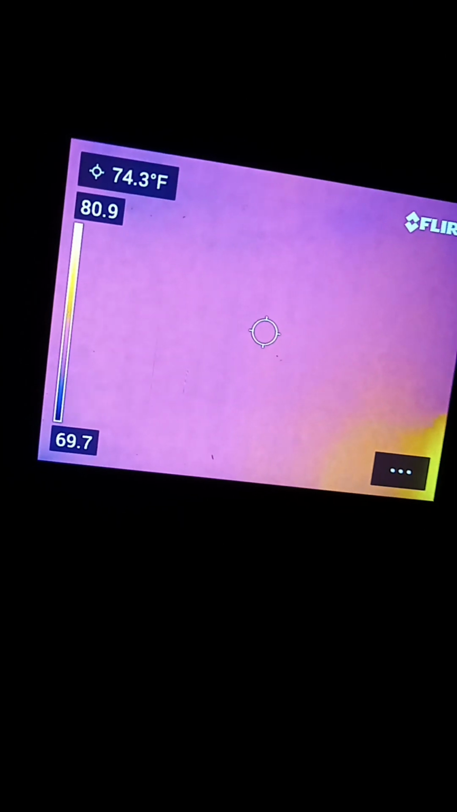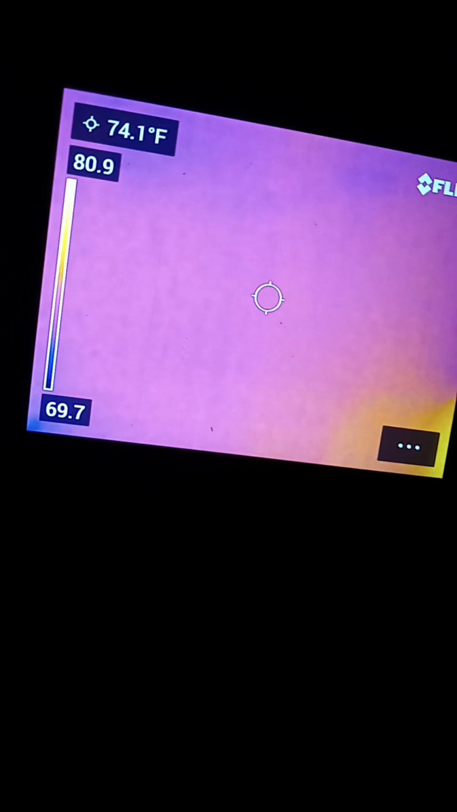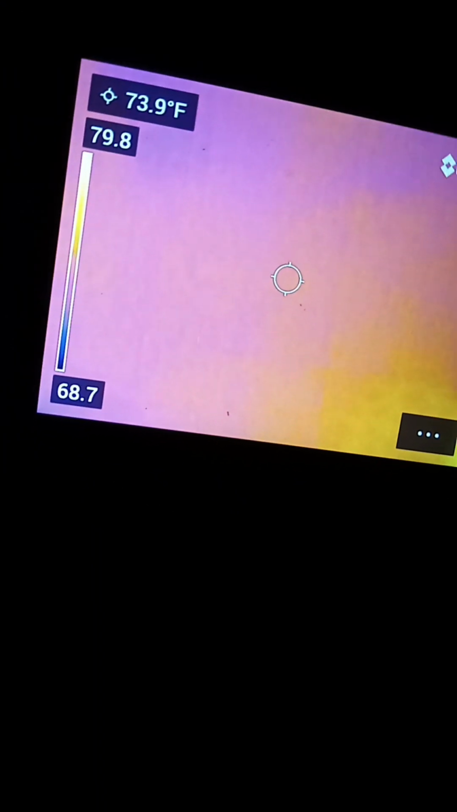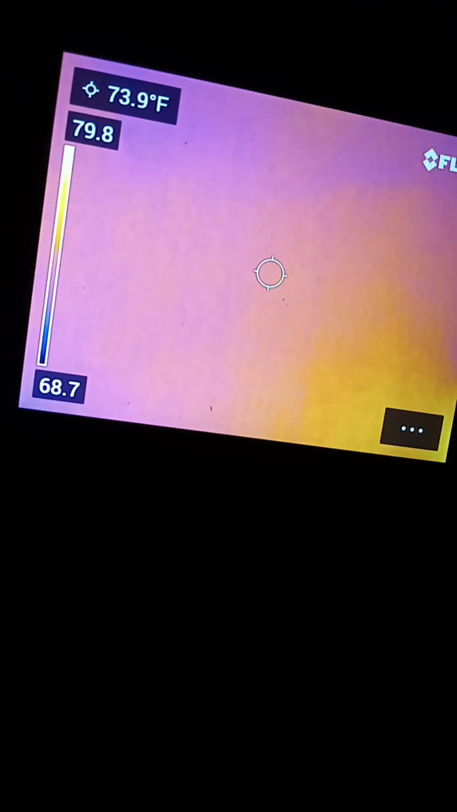So that's 74.3 degrees Fahrenheit where the little circle in the center, at the purple area that I'm pointing at, which is a couch. And it shows that the highest temperature is 79.8 degrees Fahrenheit. Lowest temperature is 68.7.